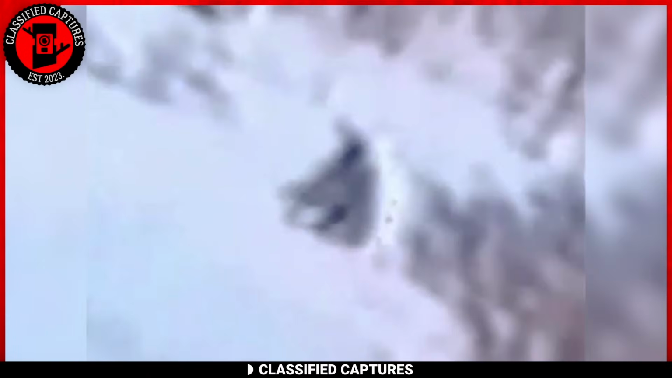In this footage of a potential Yeti sighting, the creature appears to be moving in a snowy setting, further aligning with the typical locations where these cryptids are said to be spotted.